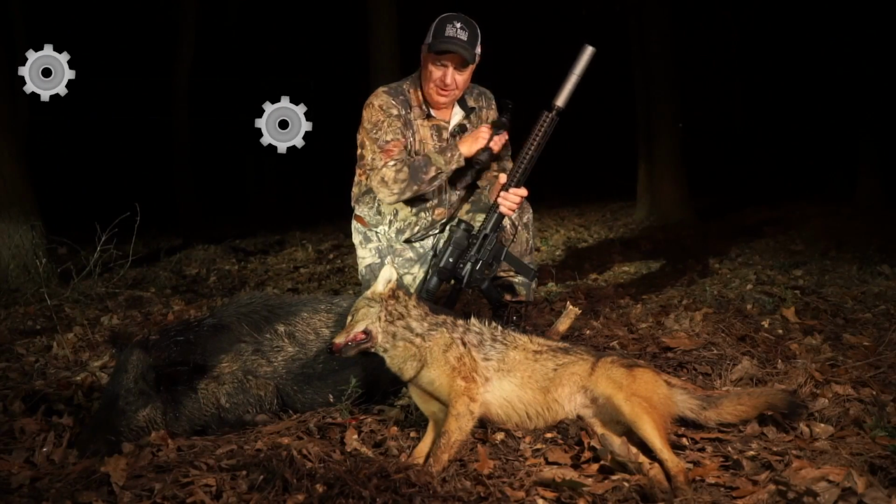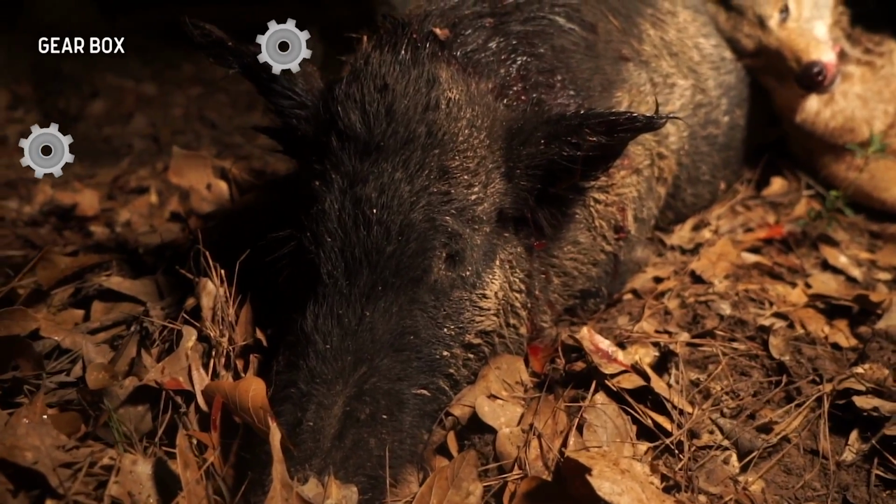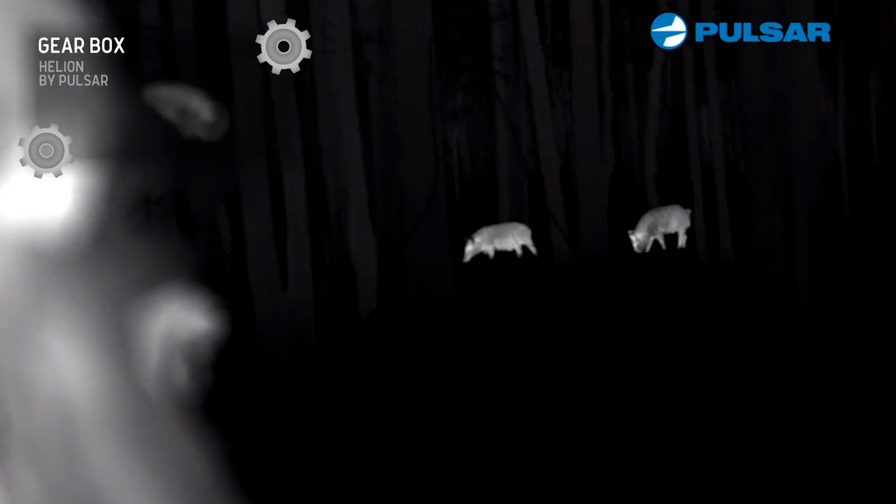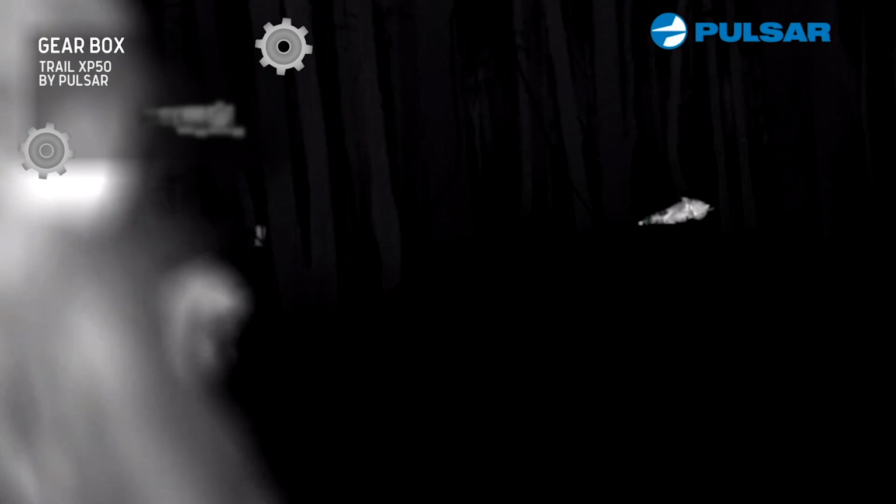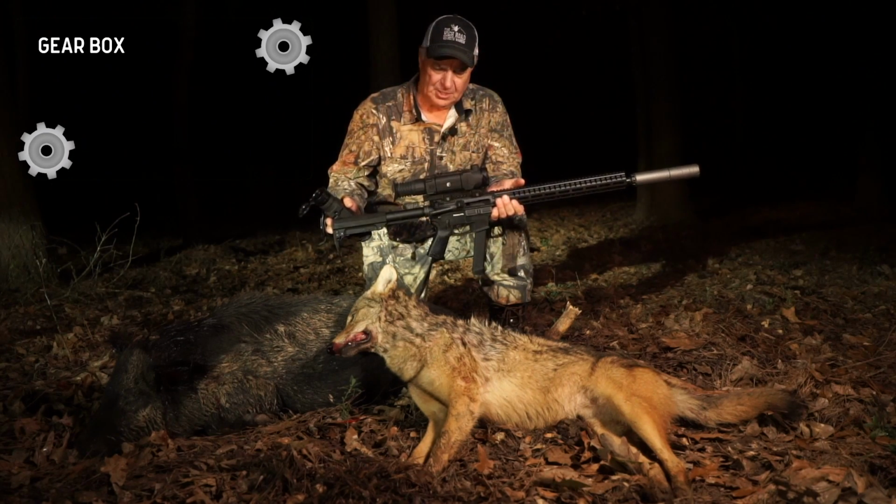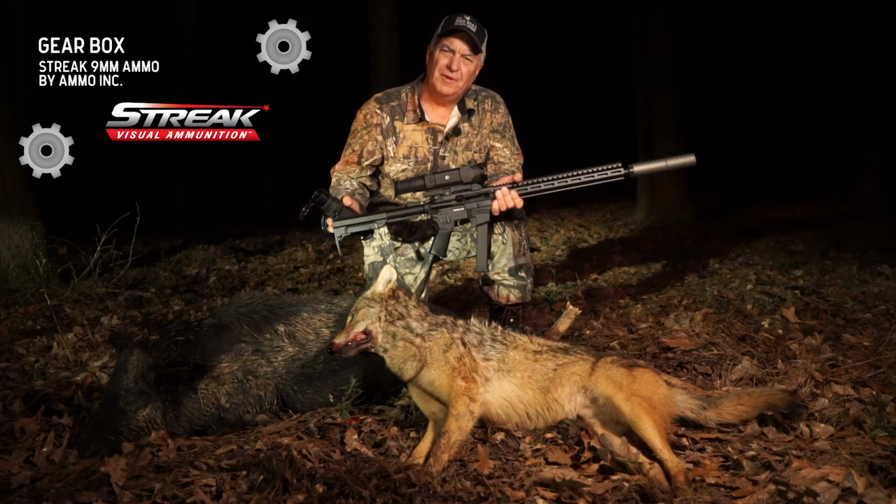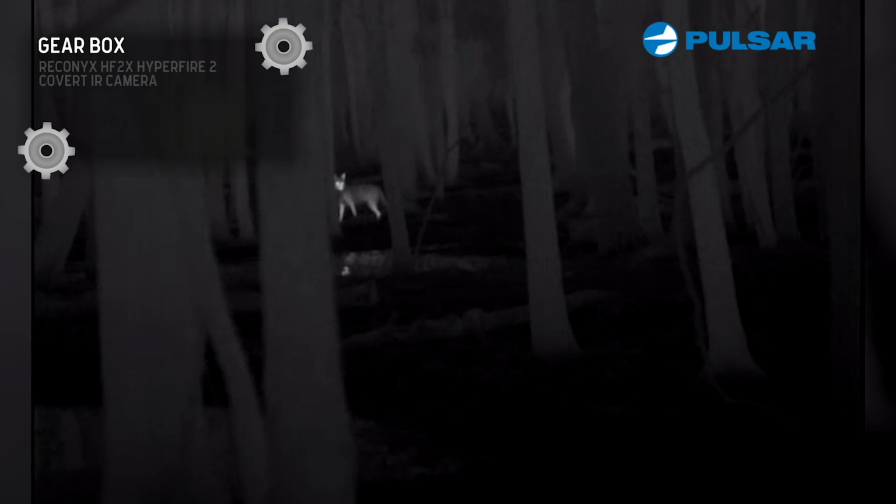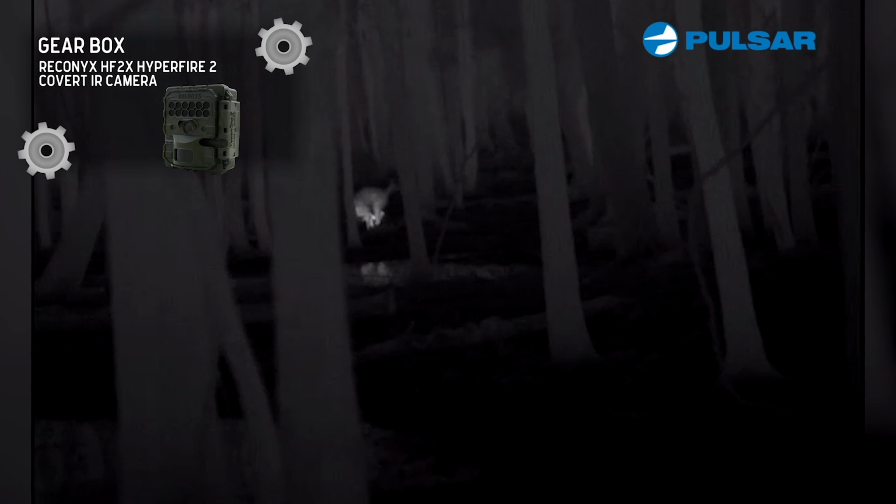All right, we got them gathered up, and just take a look at these guys. I am extremely impressed with what this little 9mm did. A 9mm is basically a handgun round, and to put it in a little carbine like this, and especially that load, it's 115 grain Streak hollow point, and you could actually see the ammunition flying. That's the cool thing about that too.